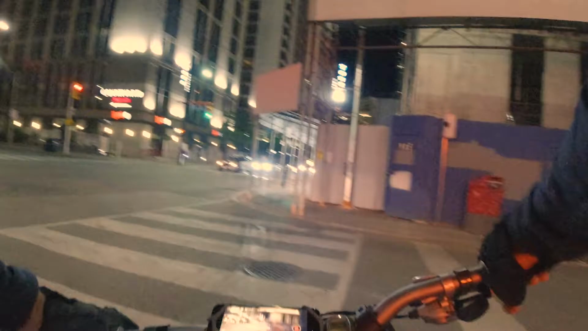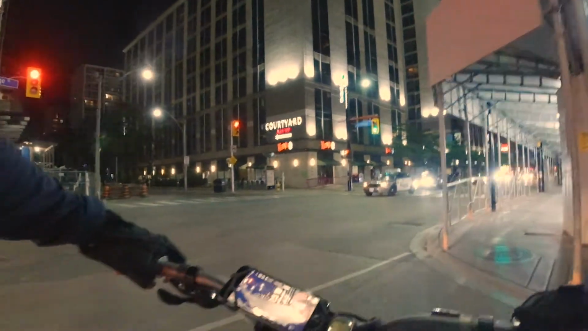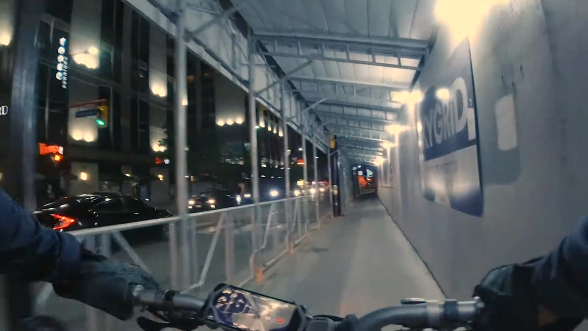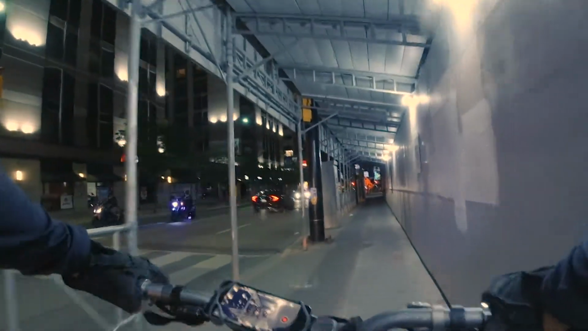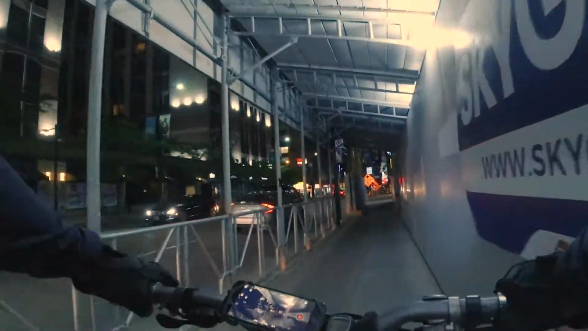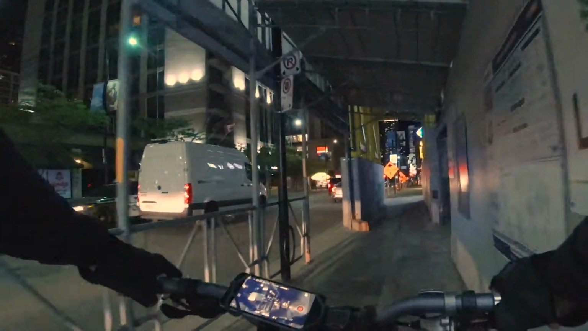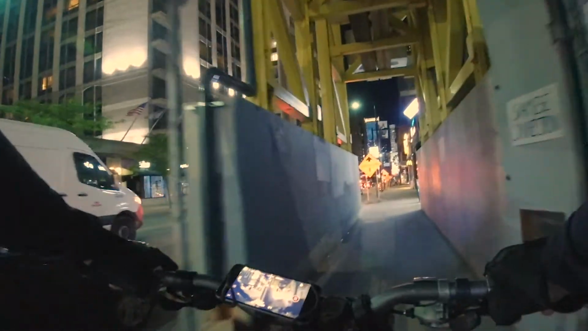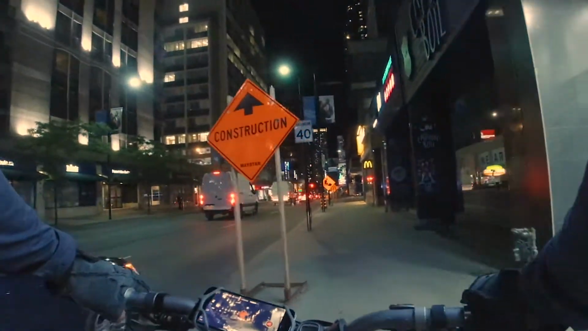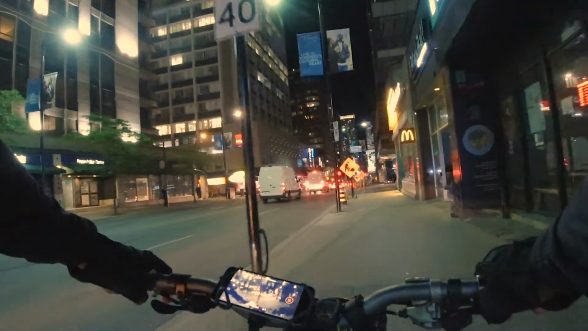The lighting is cool. There you go. Let's try this. This looks very surreal. We're riding on a sidewalk for filming purposes only. We're not doing this otherwise, just for the filming effect. Oh, that's cool. That's cool. All right, there's no more filming here.